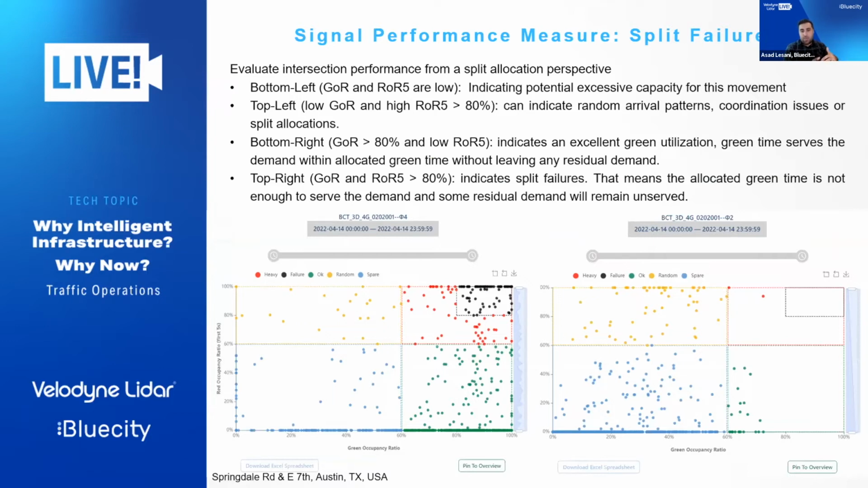The way it is calculated is for each single signal cycle. We evaluate by comparing the occupancy ratio during the green time with the occupancy ratio for the first 5 seconds of red just after that green. If you have a really high occupancy ratio during green, and then a still high occupancy ratio for the first 5 seconds of red, it means there is unserved demand, and those are the split failures that we see.